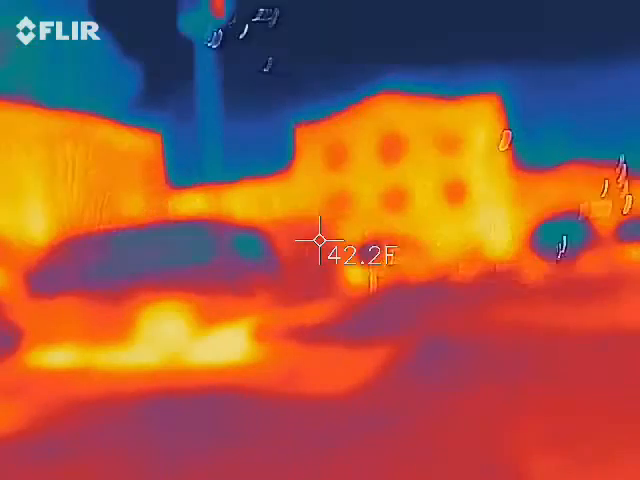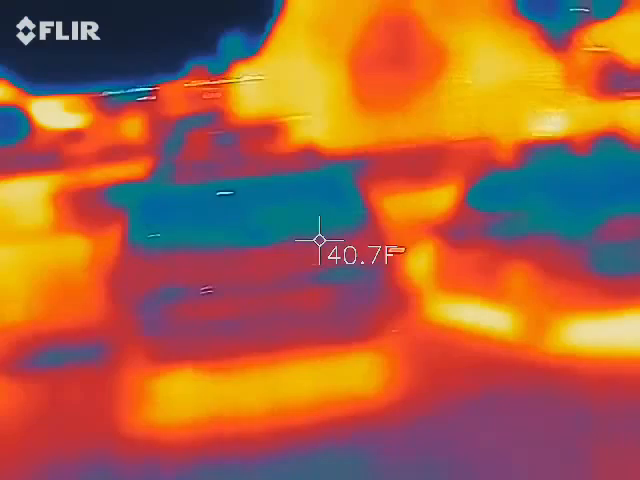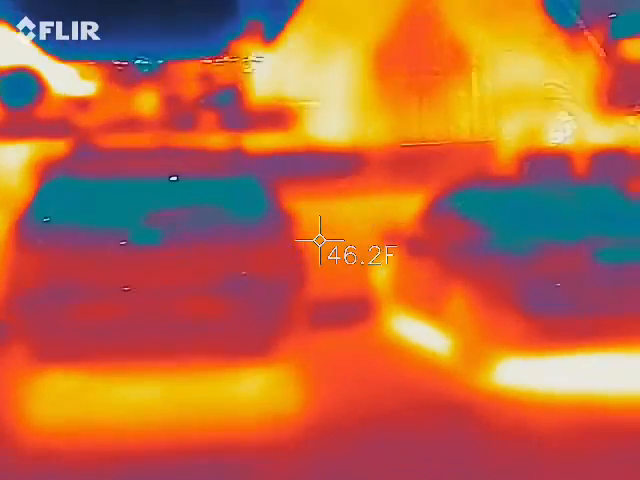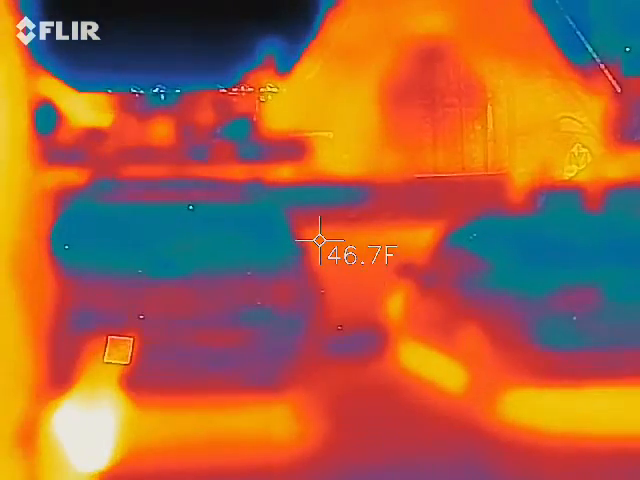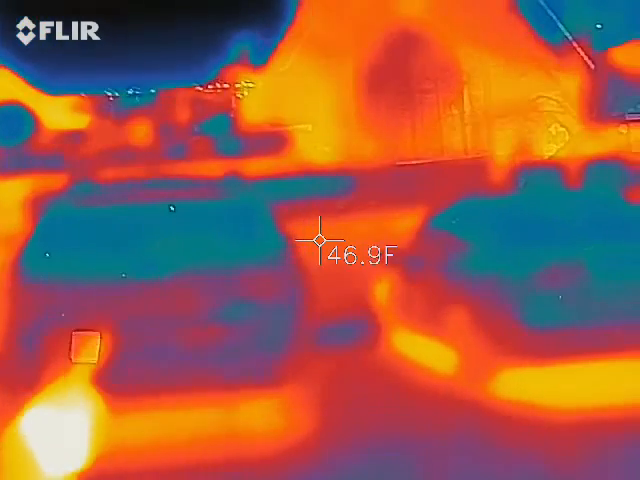Okay, what's your temperature? 98.6. Oh, you gotta lock it on something. 43.9. No, 44. Oh, that's what you had? Alright. Let's get the back wall right over there, because maybe they like to stay near the walls. I got 46.5. No, 46.2. Alright, so still close, but no difference.